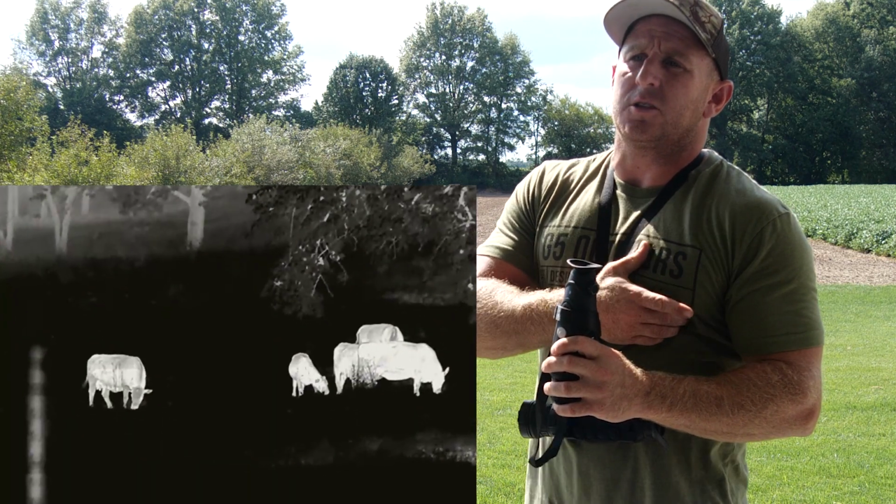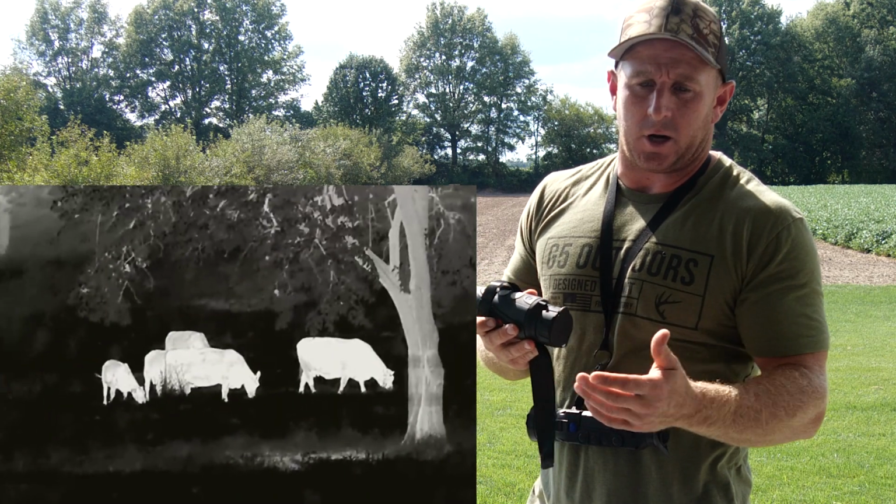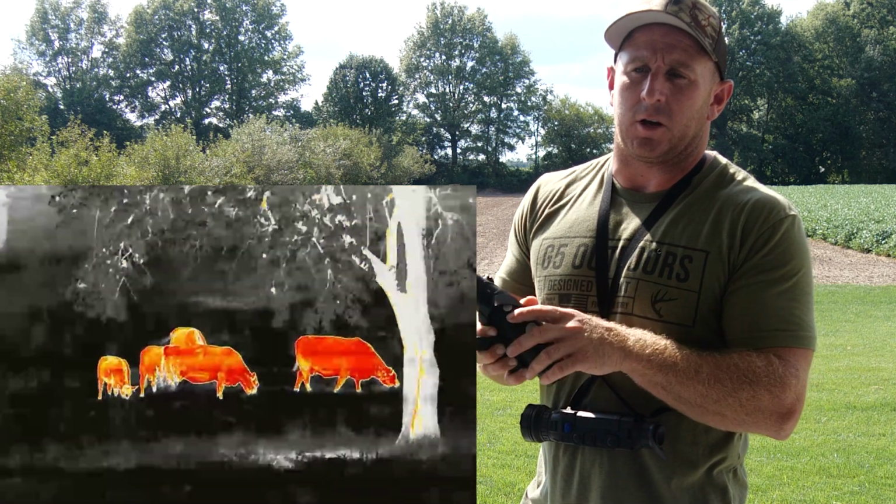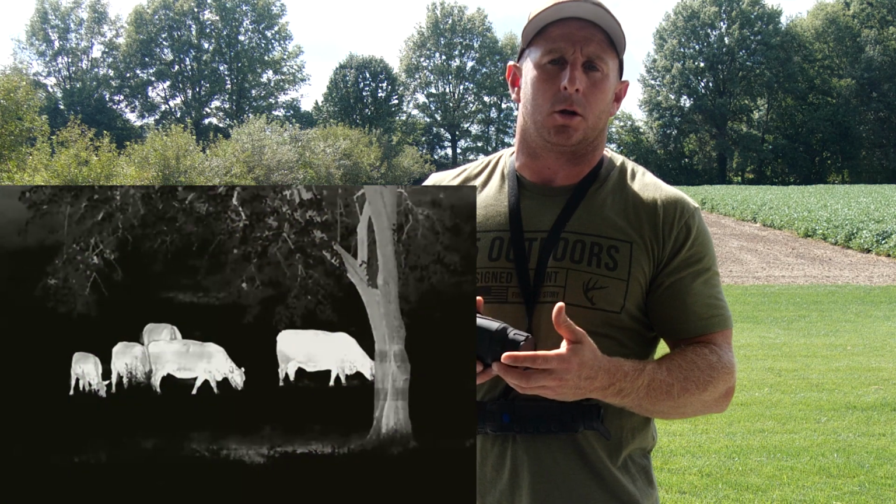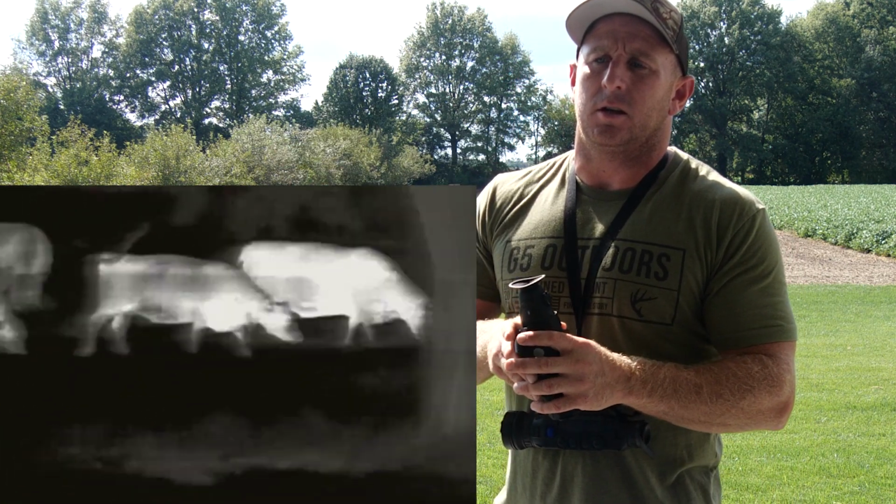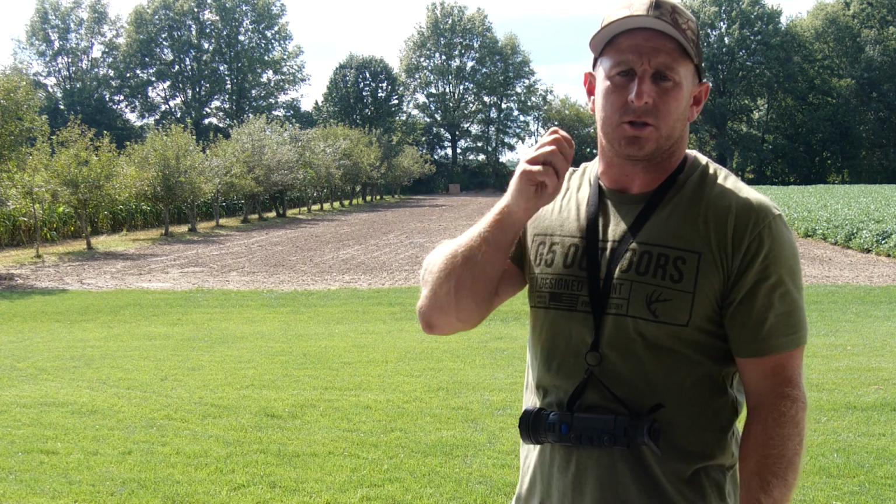So there have been certain areas that the Infiray has shined, and I feel that the closer they are, definitely 100 yards and in, there is definitely great quality with this unit. Beyond that, I know there's a couple times I tried recording some deer 300-400 yards out.